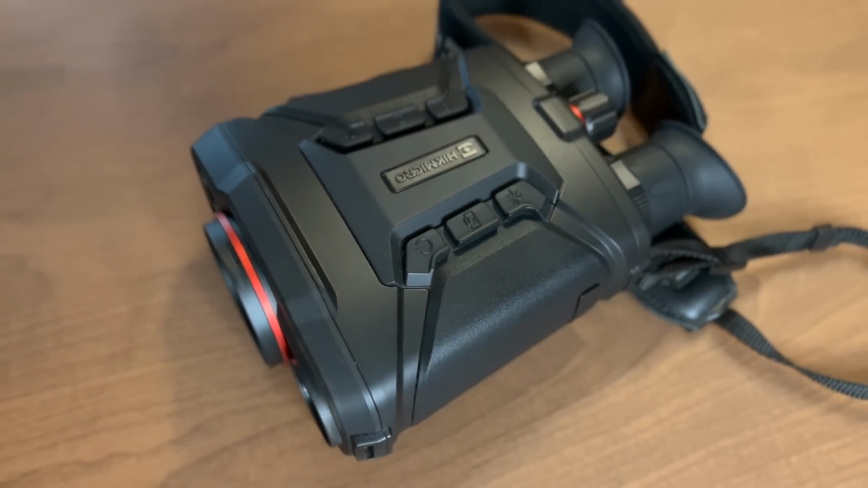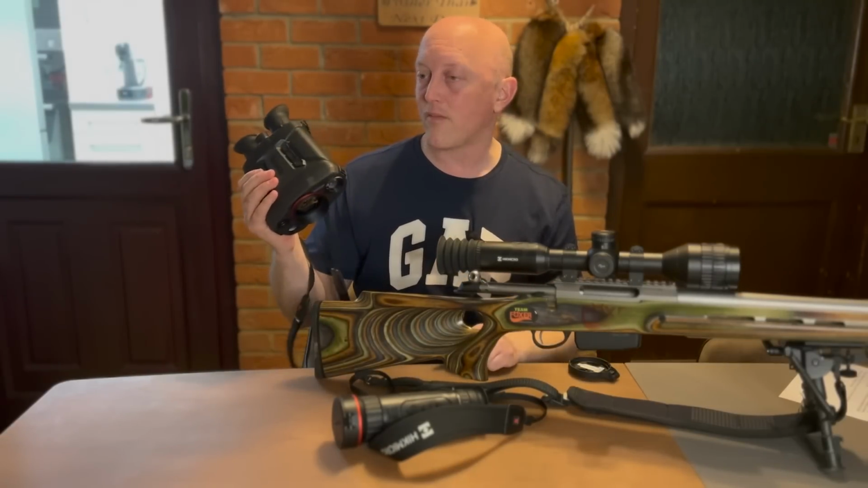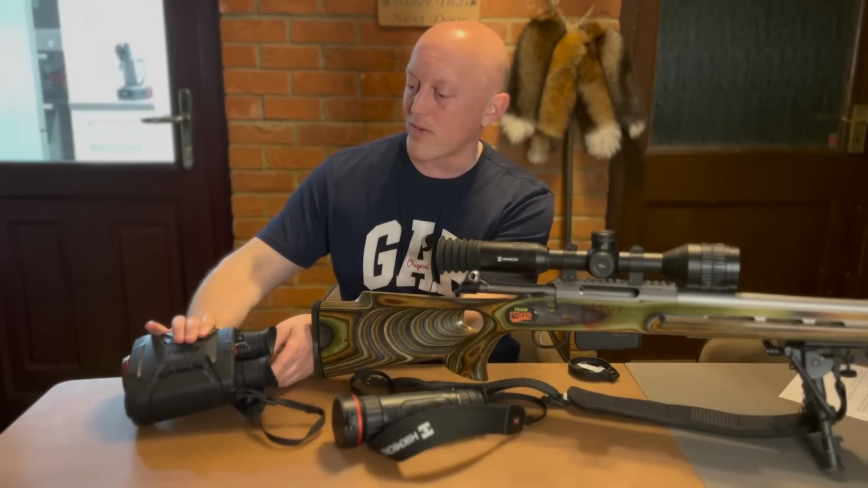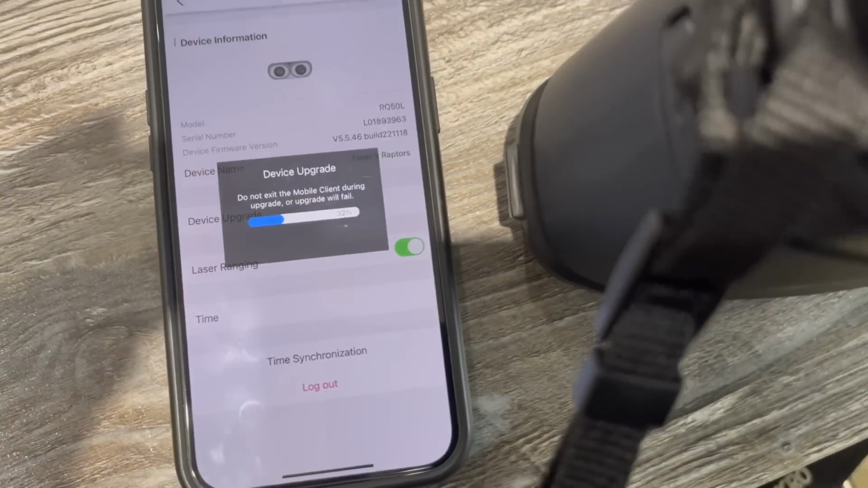A couple of days ago, I had a very eagerly anticipated arrival in the form of Hikmicro's new Raptor set of thermal binoculars. These are an absolute weapon and made for foxers. I have had one trip out with them in between the rain showers so far, so I was able to update the Raptors very easily using the T-Vision app on my phone before heading out.